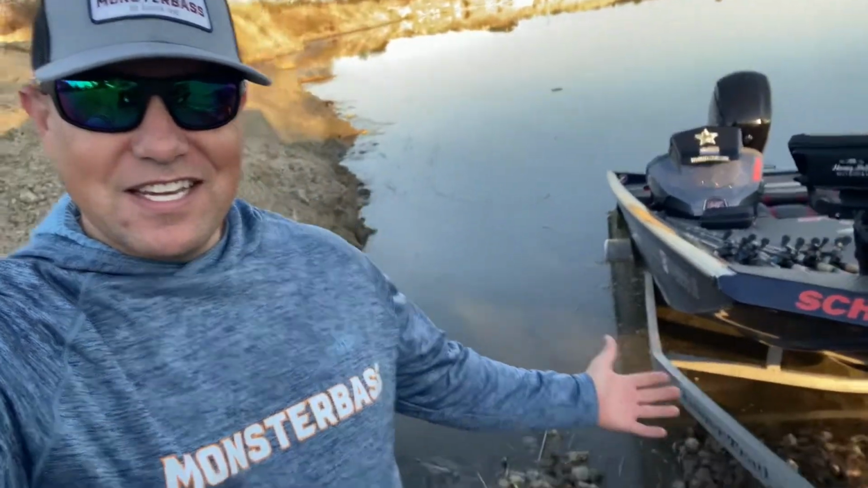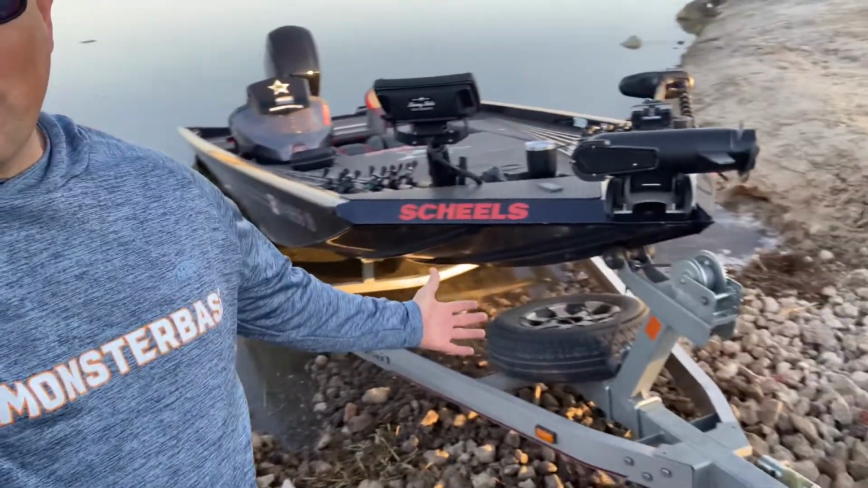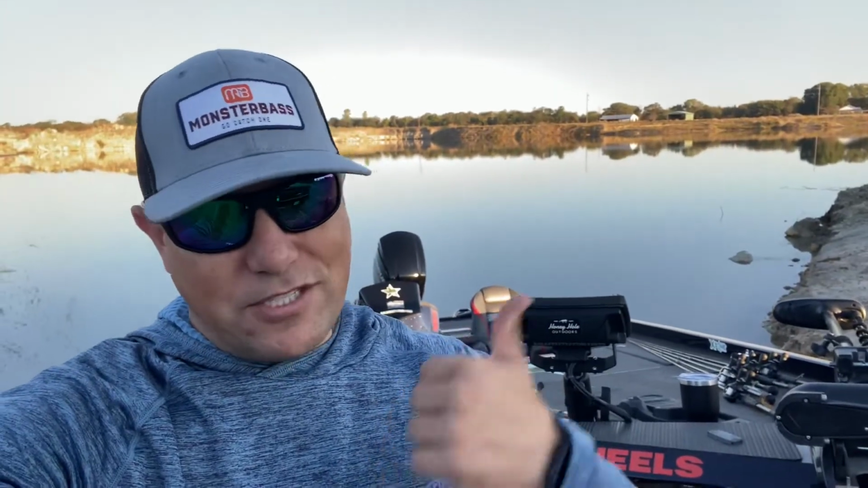And yes, they have an awesome boat ramp right here. Some nice hard rock and gravel that I can launch my boat from. So we're about to get out on this beautiful property, 17 acres. There's some great fish in here. A lot of previous surveys and catches have shown there's some great fish in this lake. So we're about to get out on it, hopefully catch some fish. I'll tell you what we're using, how we're doing it as we go. So let's push off and get in the water.